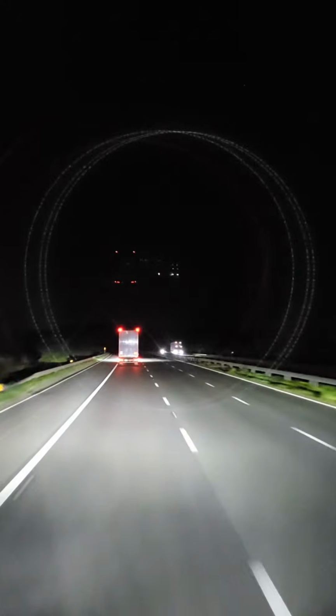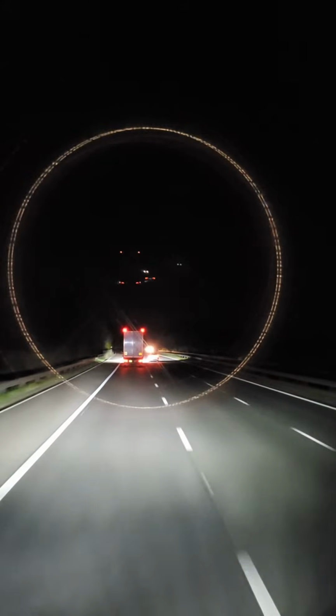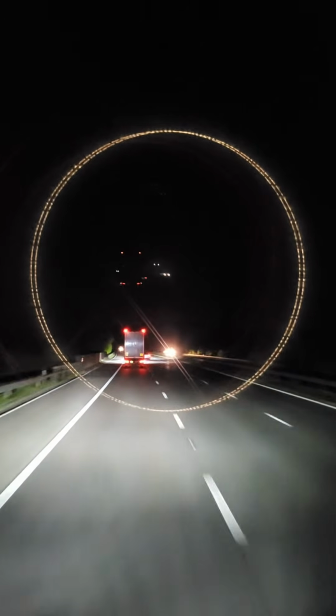I'm on the M5 motorway heading north from Avonmouth, Bristol to Crick, Northamptonshire. So I'm going to continue up on the M5 to about junction 4A, I think it is.